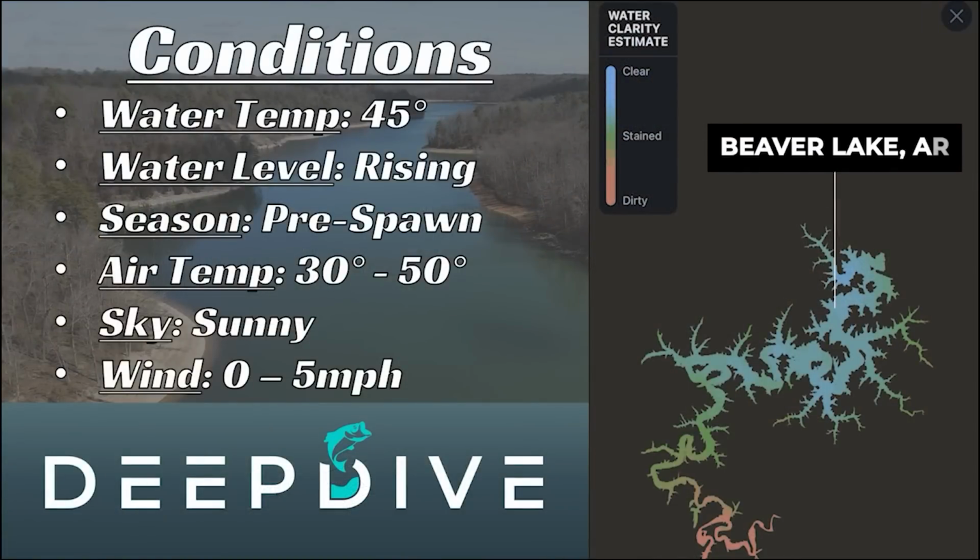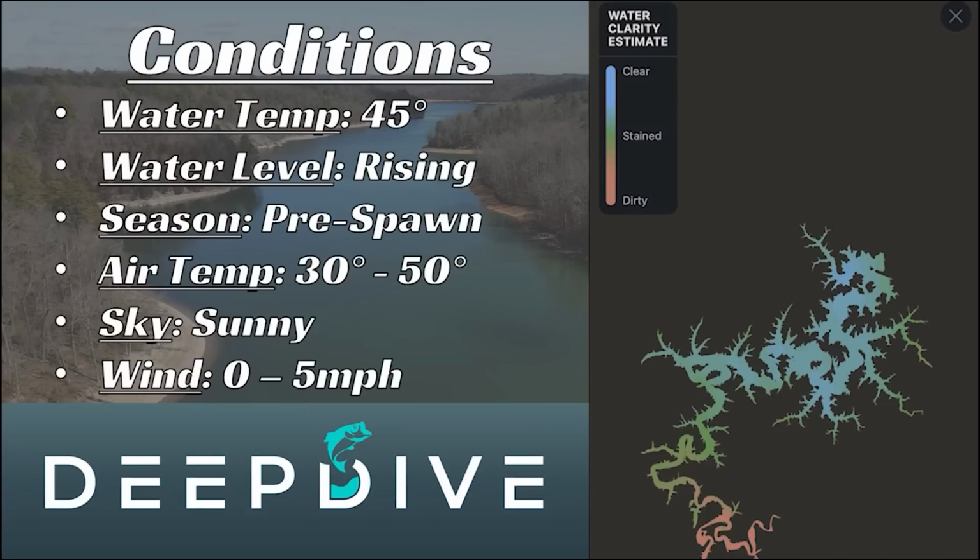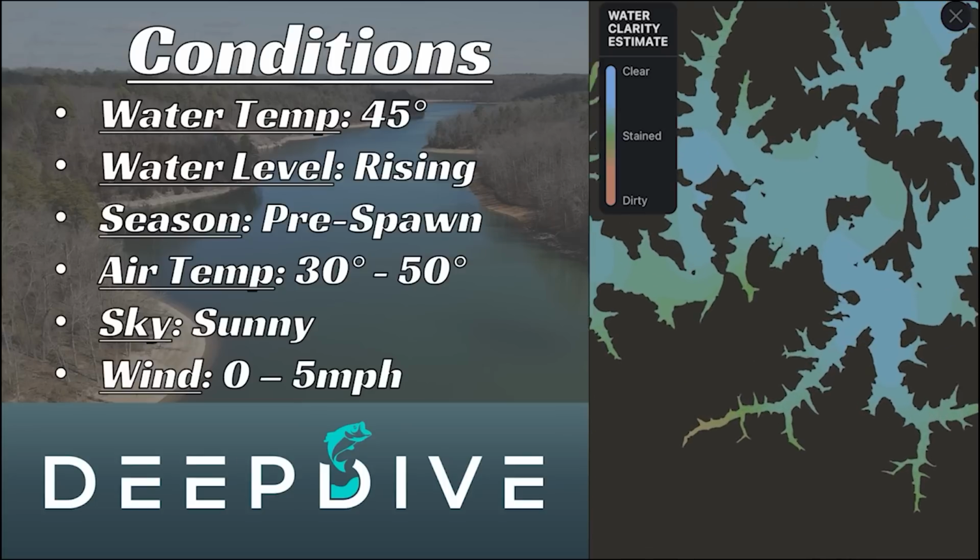Today we're on Beaver Lake in Arkansas. The bass are transitioning into their pre-spawn patterns, and water temperatures are in the mid-40s. The water is rising due to some warm rains we've had over the past few days, bringing in some runoff into the backs of major creeks.